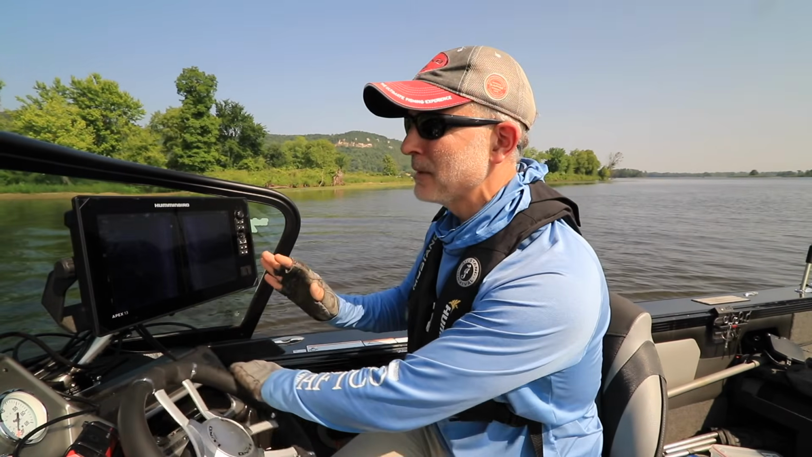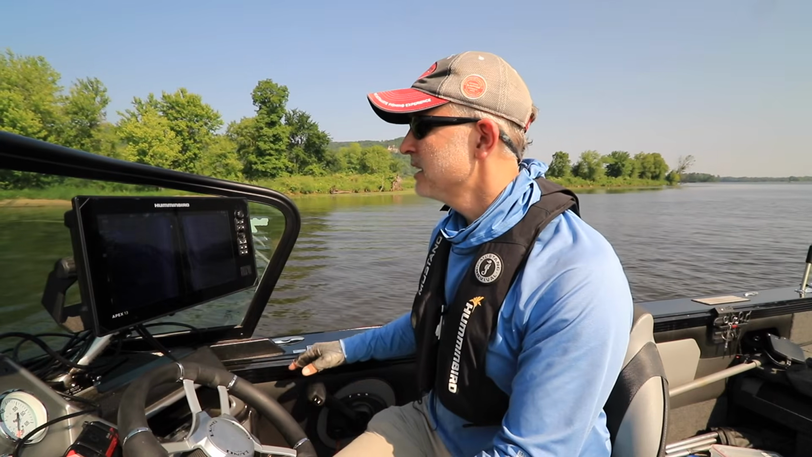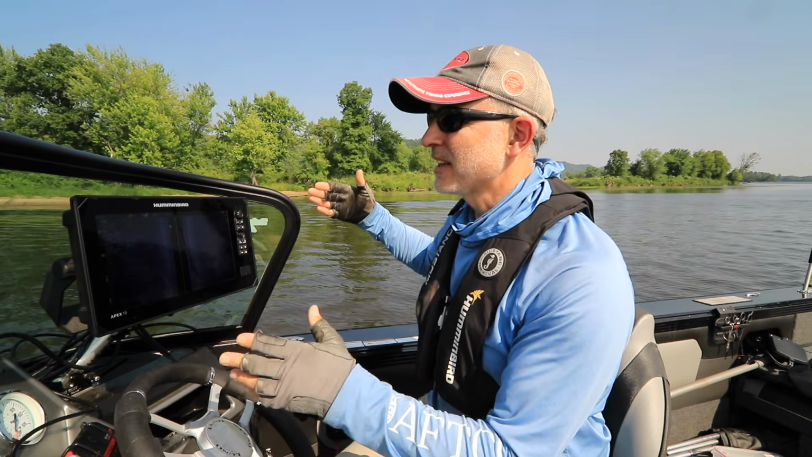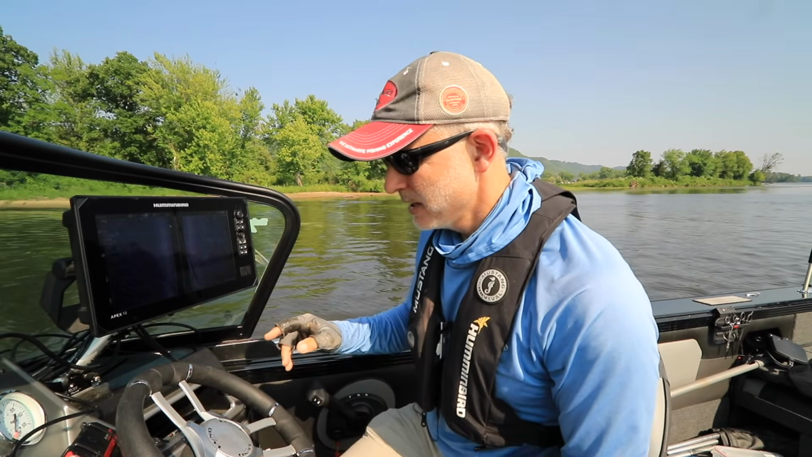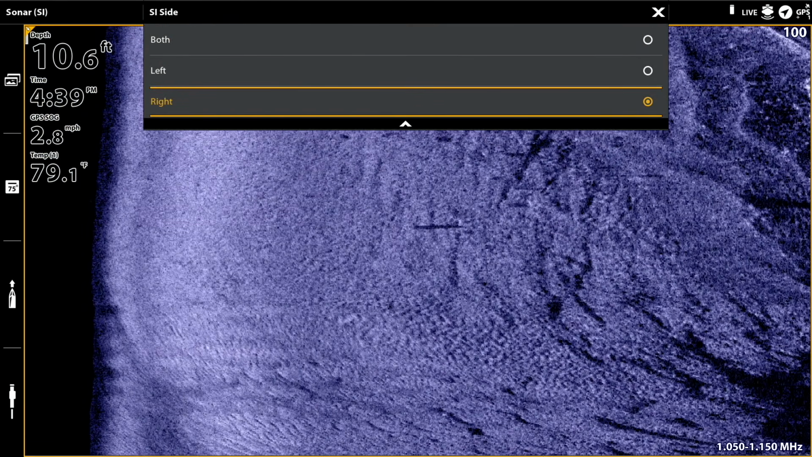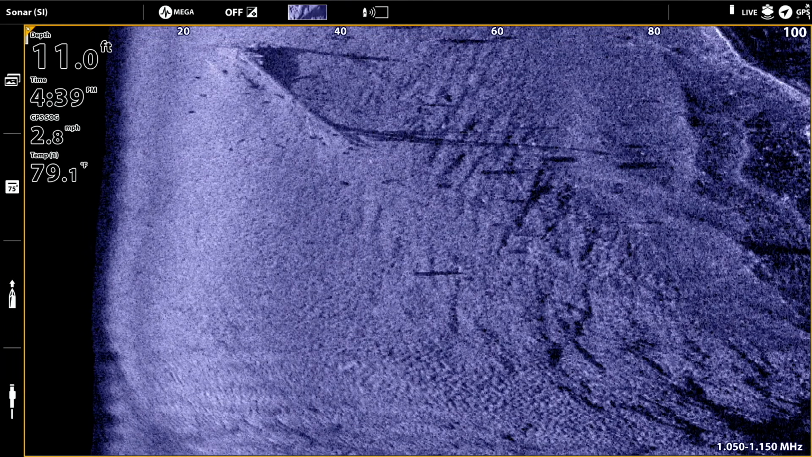All right, so I'm set up to make a second pass along this large collection of shoreline wood. And as I do so, I'm going to switch my side imaging view from looking at both sides at the same time to only focusing on the right side. So that's going to be between my boat's position and the shoreline, so we can get a closer look at those trees. And that's really easy for me to do. I'll just select that I want to specifically look at the right-hand side of the side imaging view. That's what we're looking at now.